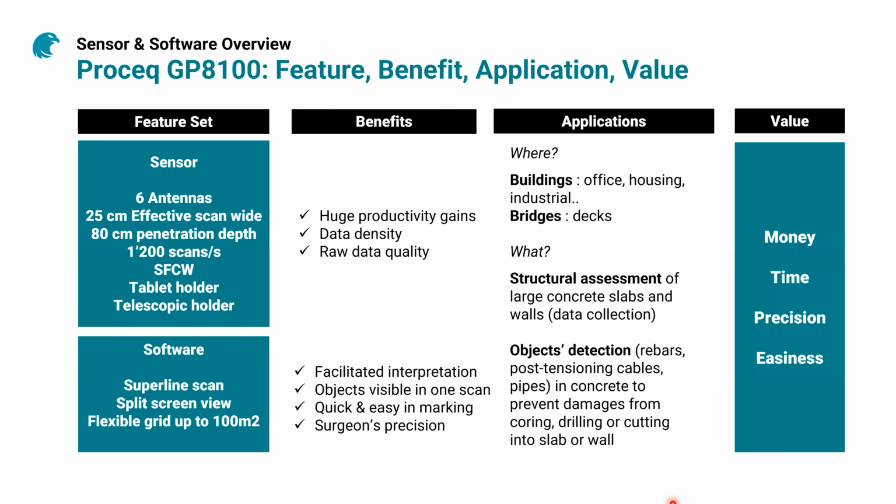In summary, on the sensor, the Proceq GP8100, in combination with the GP app software, you have a huge productivity gain, data density never seen before for a handheld GPR device, and exceptional raw data quality. The interpretation, again, for non-experts becomes very easy. So if you're a technician, any contractor or engineer not familiar with GPR technology, you can in one scan see the object directly. An expert can use that properly for the data density and really post-process the data after.